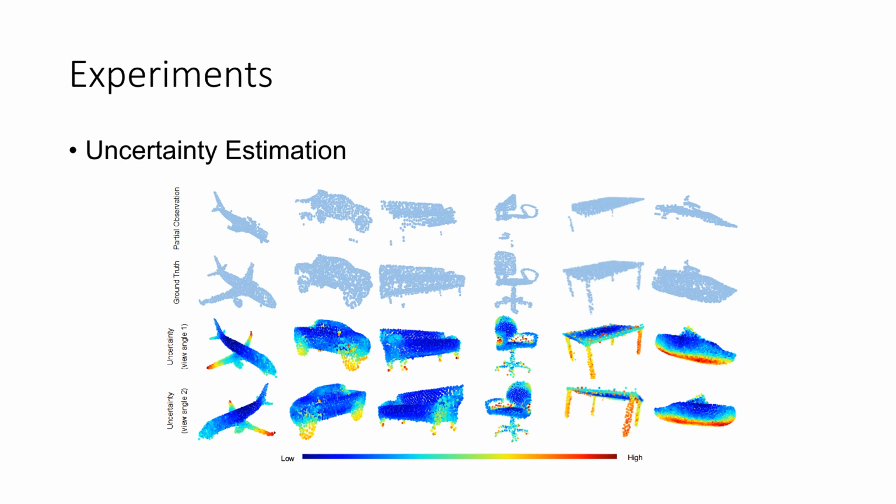As the first generative unsupervised completion model, our framework can provide meaningful uncertainty maps that summarize the stochasticity of the inference process. Specifically, an uncertainty map is generated by performing multiple times of inference, and we define the variance of the multiple reconstructed complete point clouds as uncertainty. The general trend is as follows.